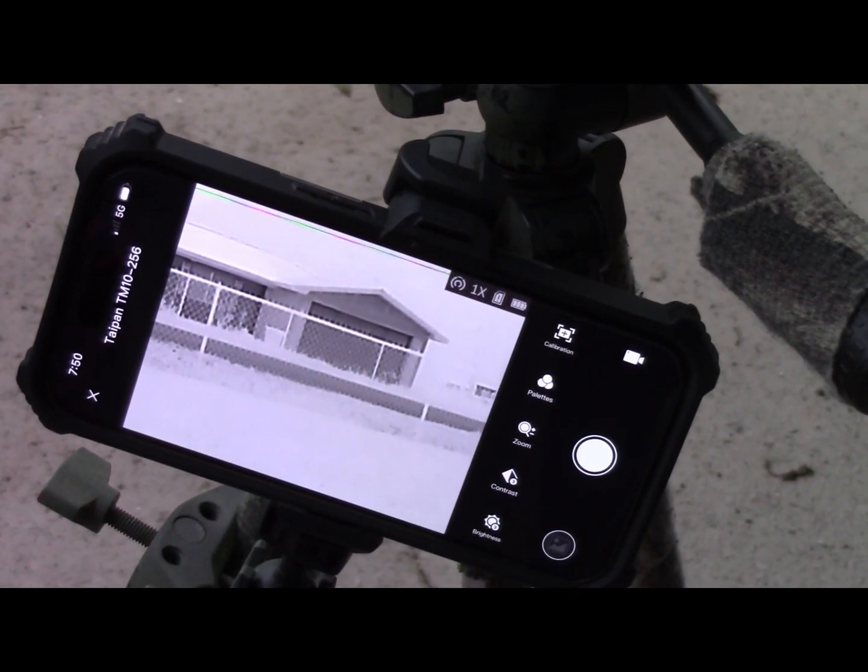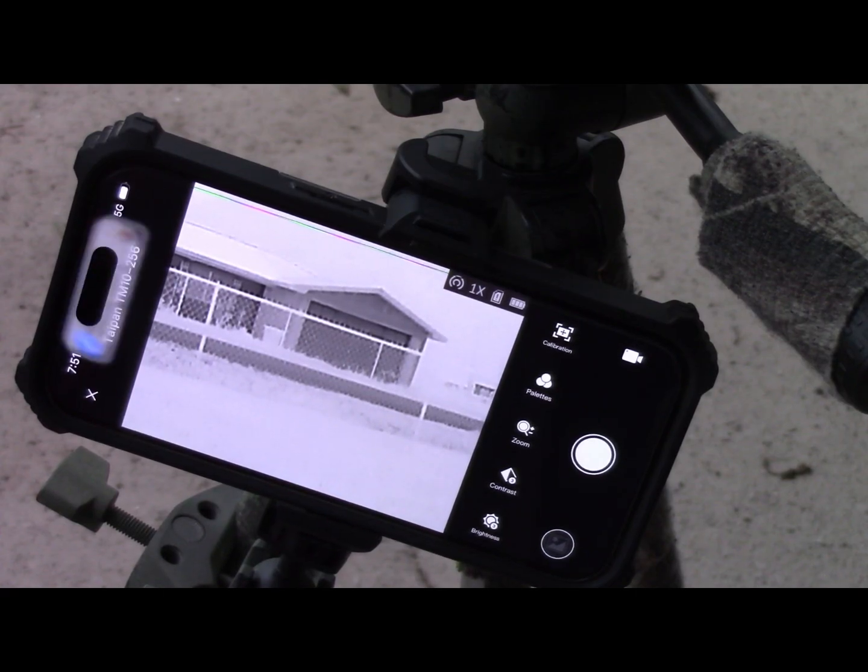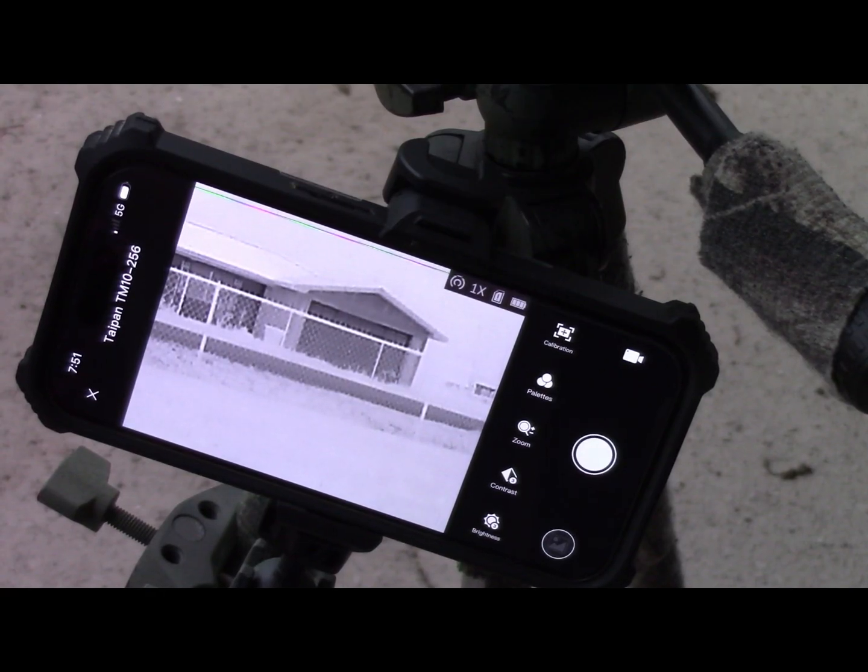Before, when we're just filming from the camera itself, it didn't have audio. And also, now that I'm using the app like this, it doesn't have the timer up in the top left corner. When you use the camera recording by itself, like I said, it doesn't have audio, but it does have a timer at the top left.